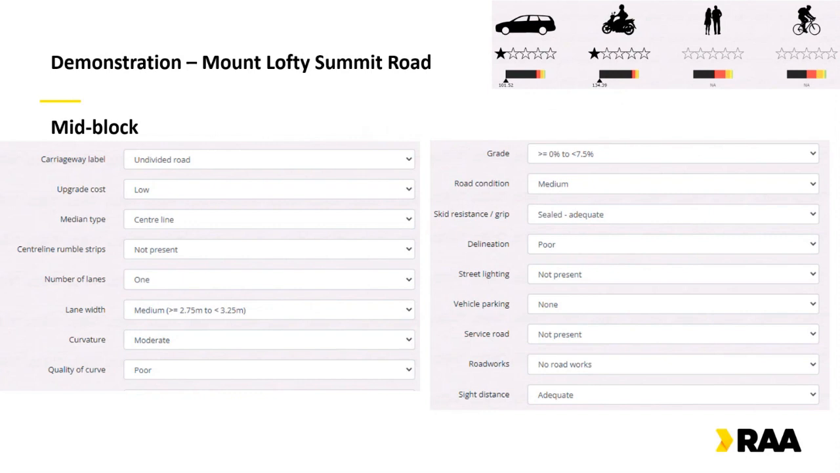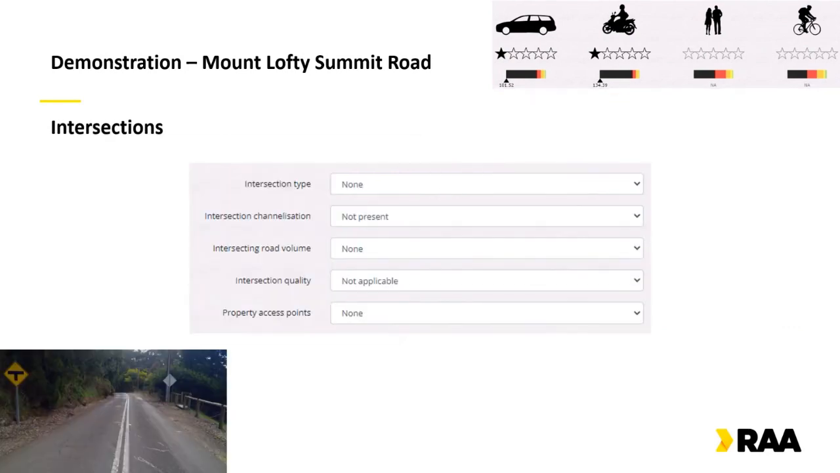Most of the defaults in this scenario are fine, but that's where we can put in things like the curvature of the road, the slope, the width of lanes and shoulders and that type of thing. The only thing I want to change here is the lane width. Make those lanes narrow to represent our measurement on site of 2.5 meters. Once again, that decreases the star rating score, to a very, very low 1 star at the moment.